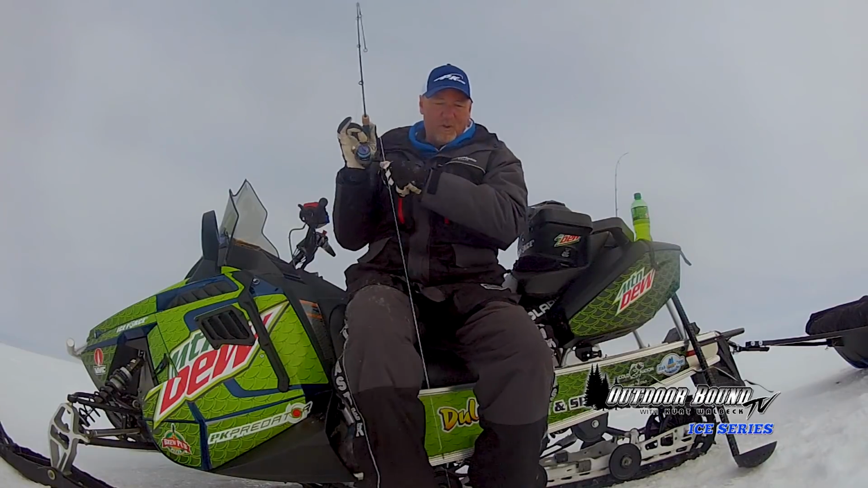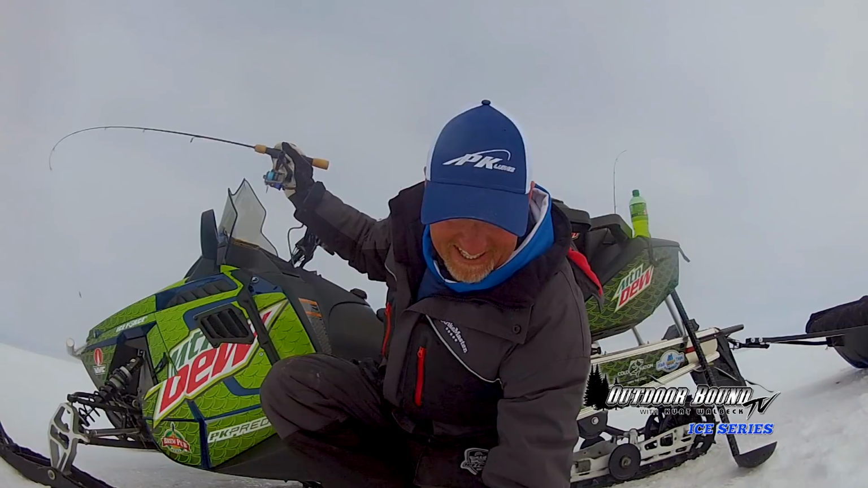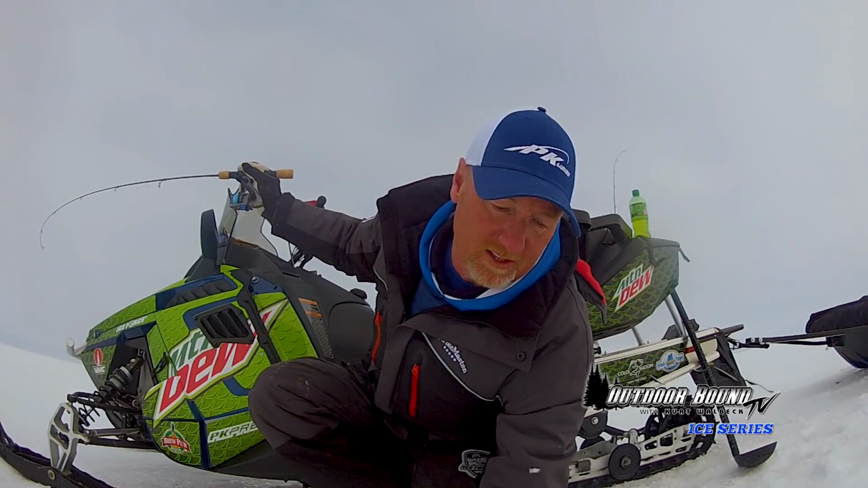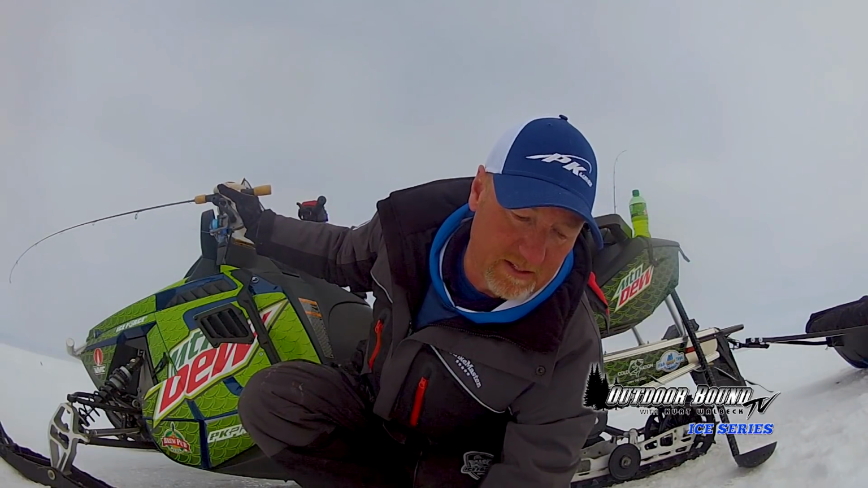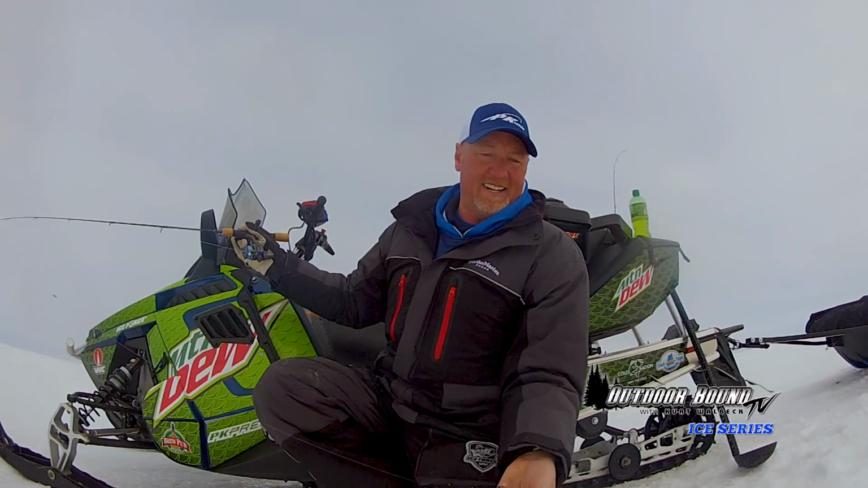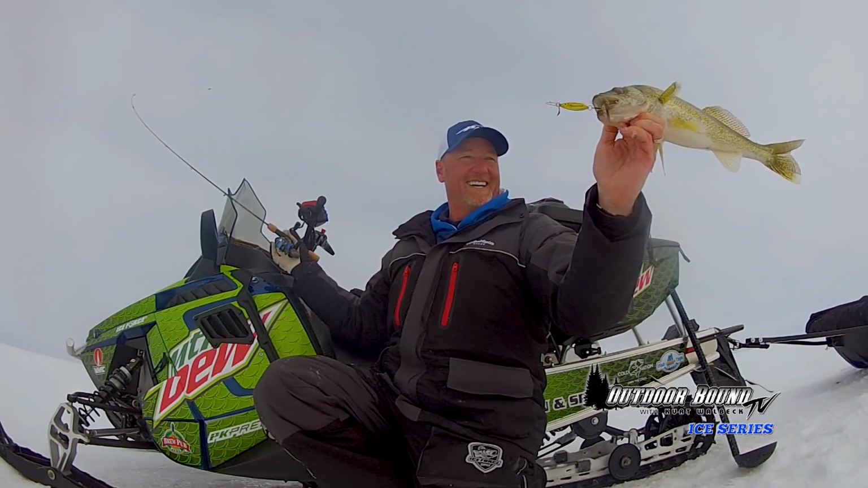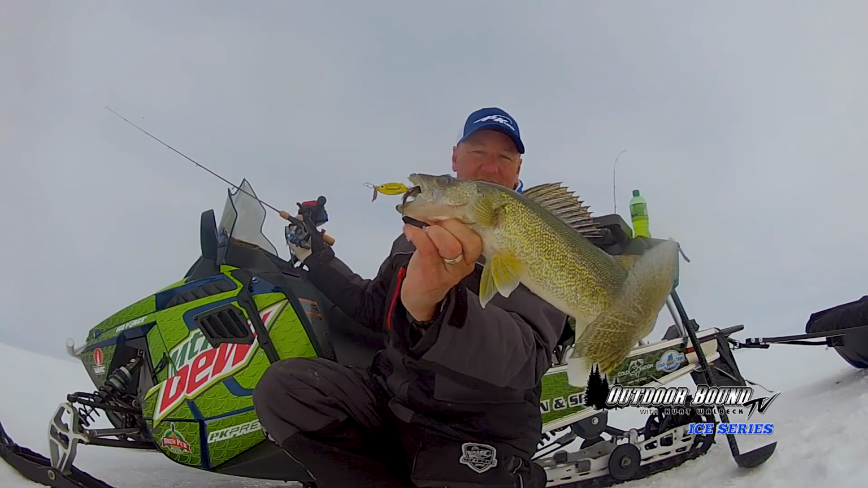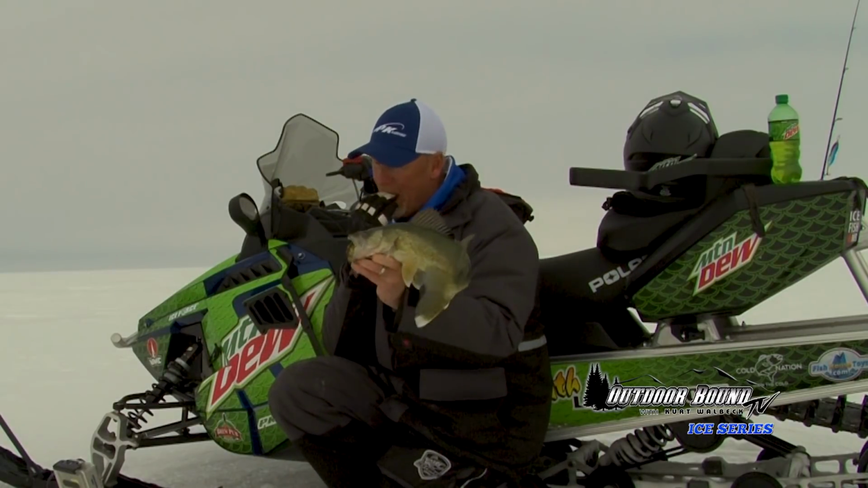Ooh, he's pulling. I switched up my bait just a little bit and went with a little smaller presentation. The big presentation wasn't seeming to work. And look at that, just another beautiful Manitoba walleye. I love the look of these fish. Look at the beautiful emerald green color. Never get sick of catching these fish.